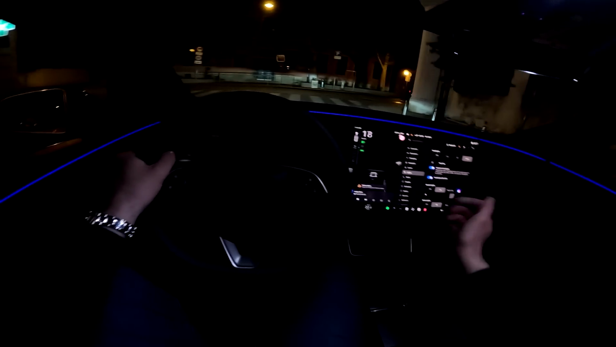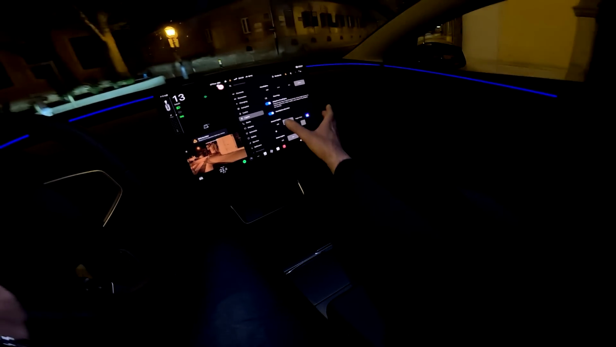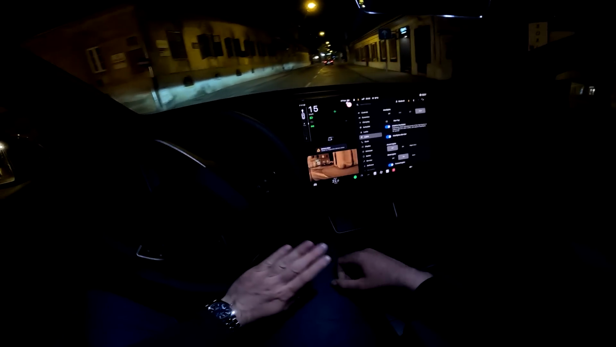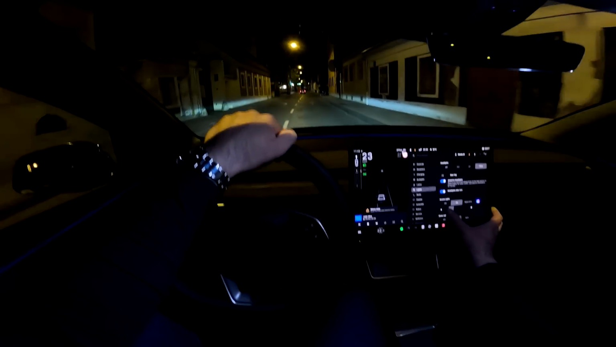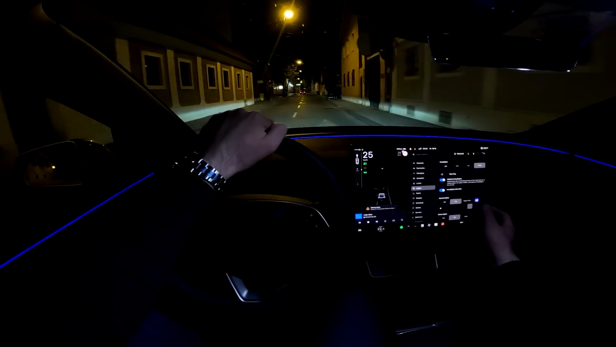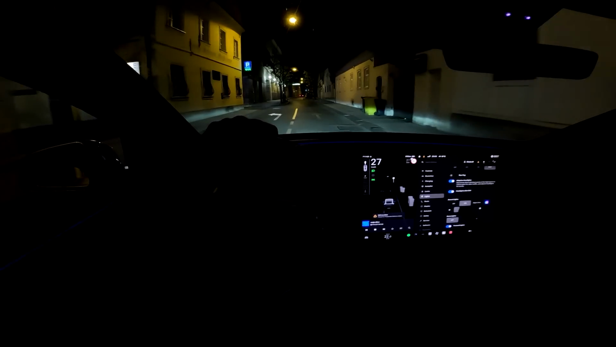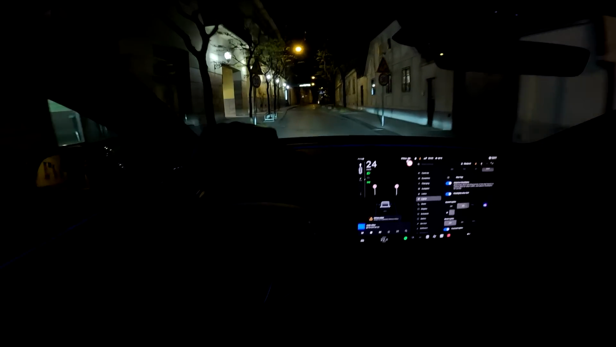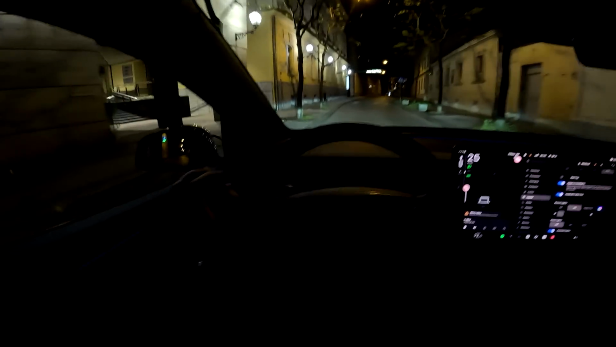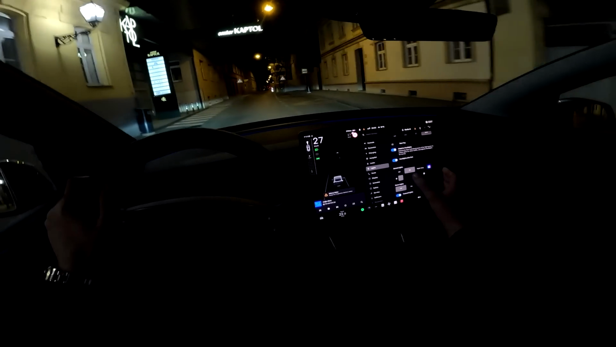And of course, for example, if you don't like the ambient lights, you can turn them off here, but of course I will keep them on. You can also adjust the brightness. So let's say you want just a small ambient light. You can notice it, but not that much now.